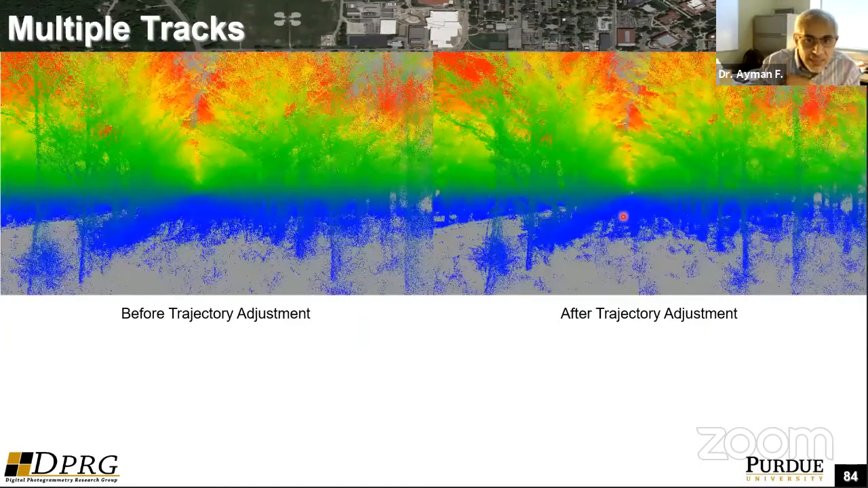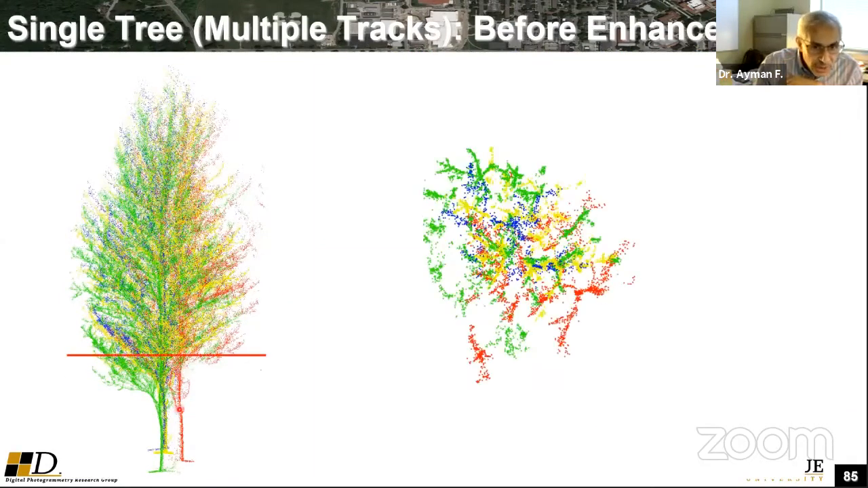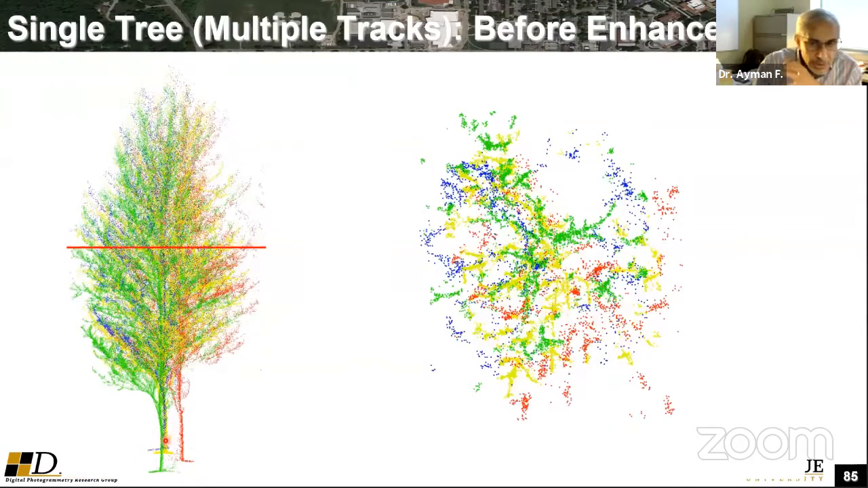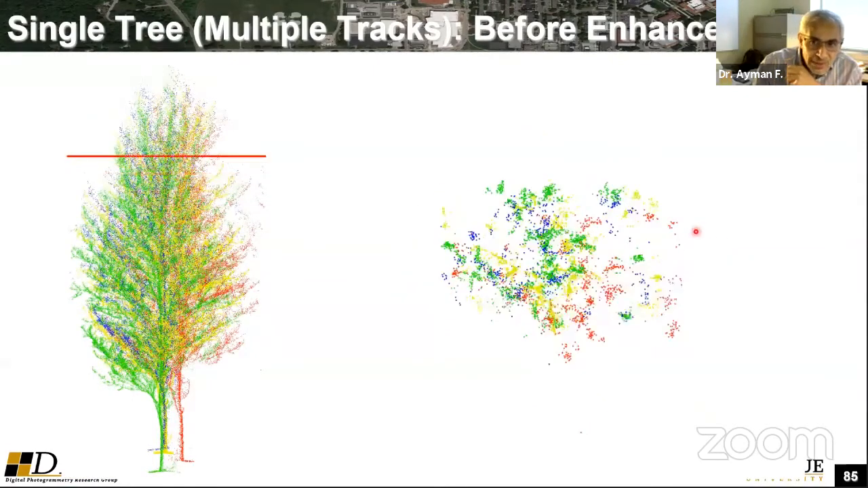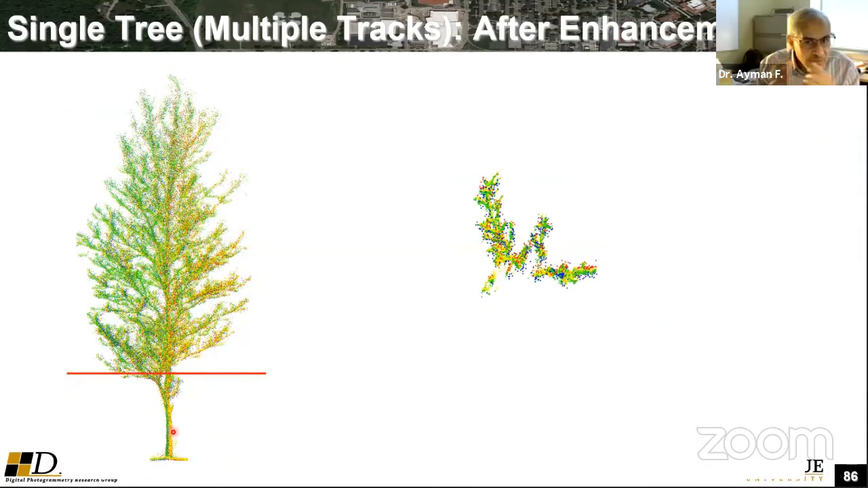So to make this a little bit easier to see, this is a single tree first with the original trajectory, and you can see here, because of the GNSS signal outages, that you have several phantom point clouds. Here we have the point clouds colored by time. So you can see that you don't have a well-defined tree. After trajectory enhancement, you can see that the tree is well-defined. You have the features of the trees.